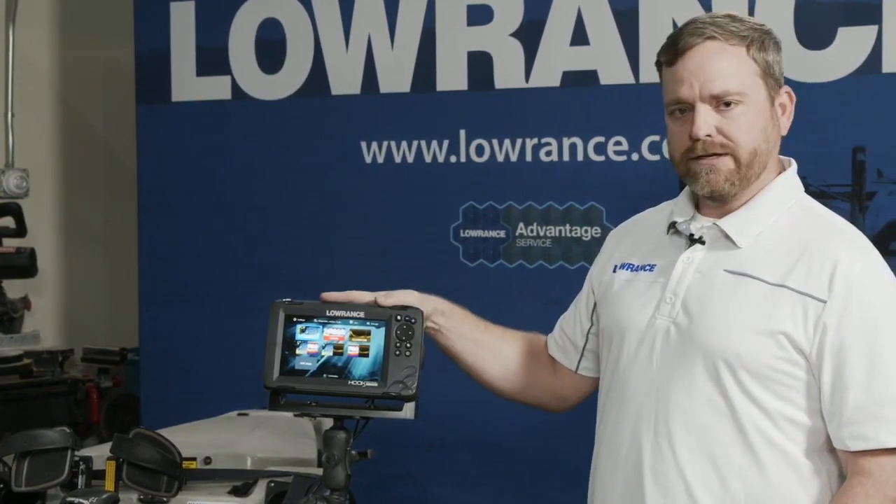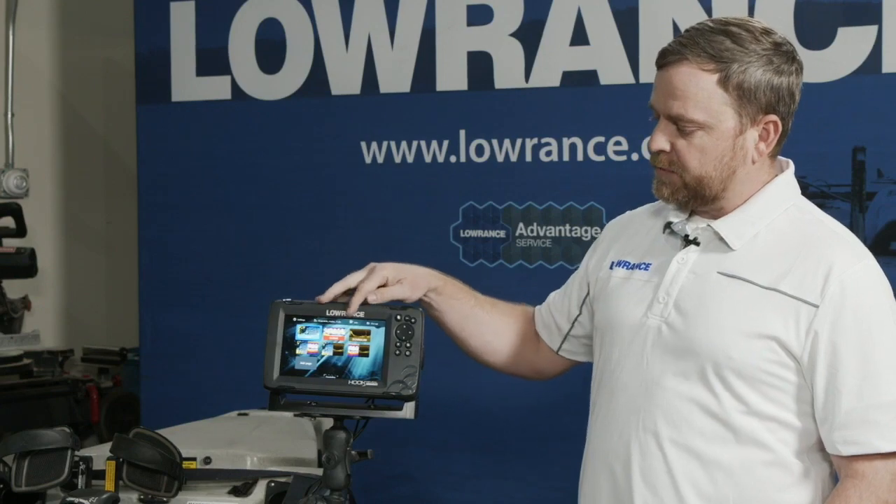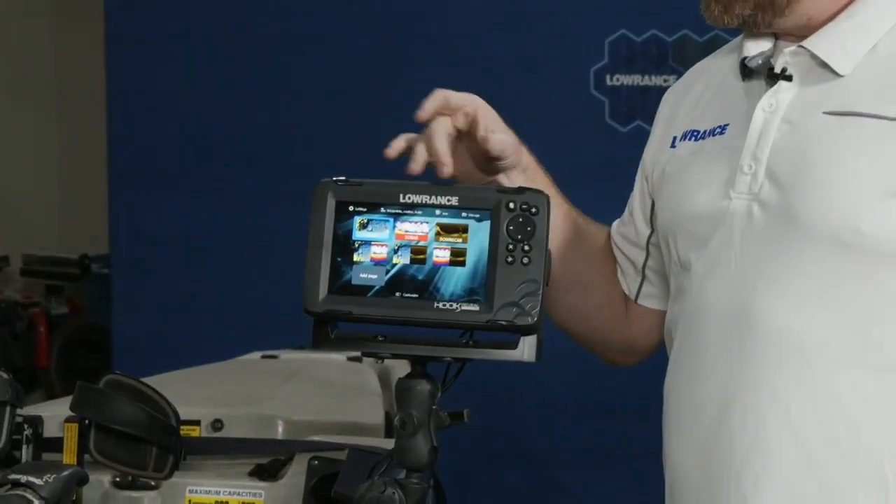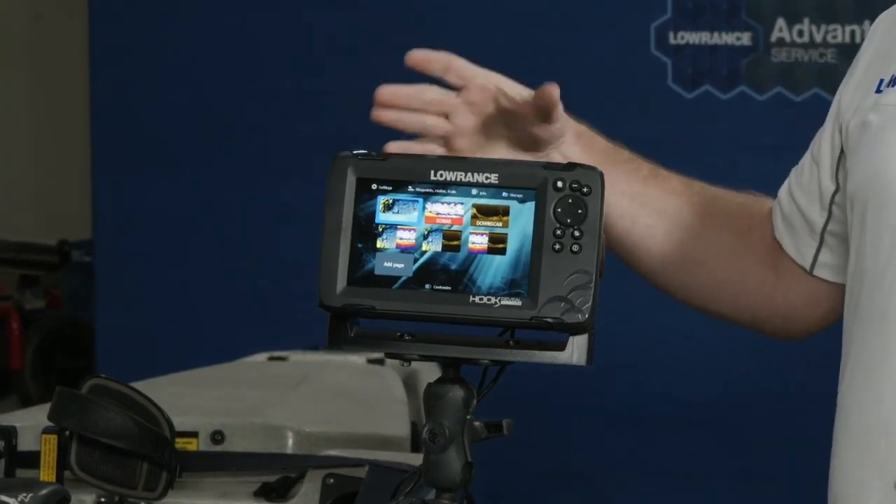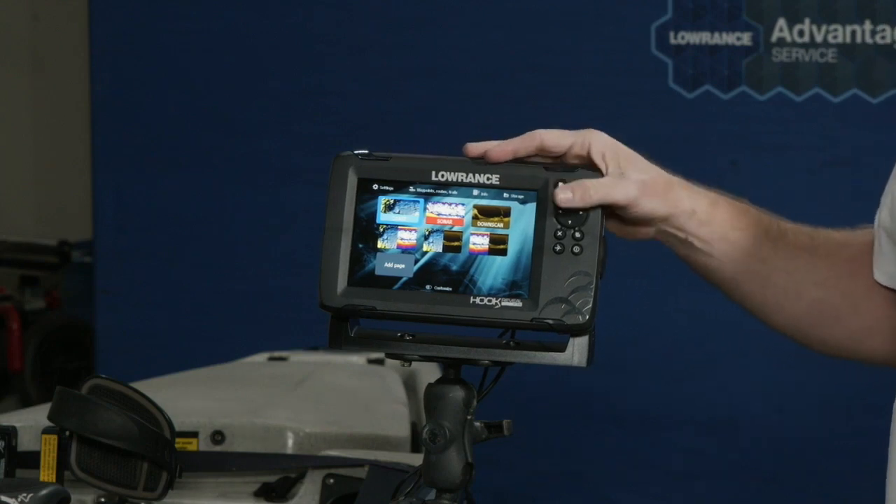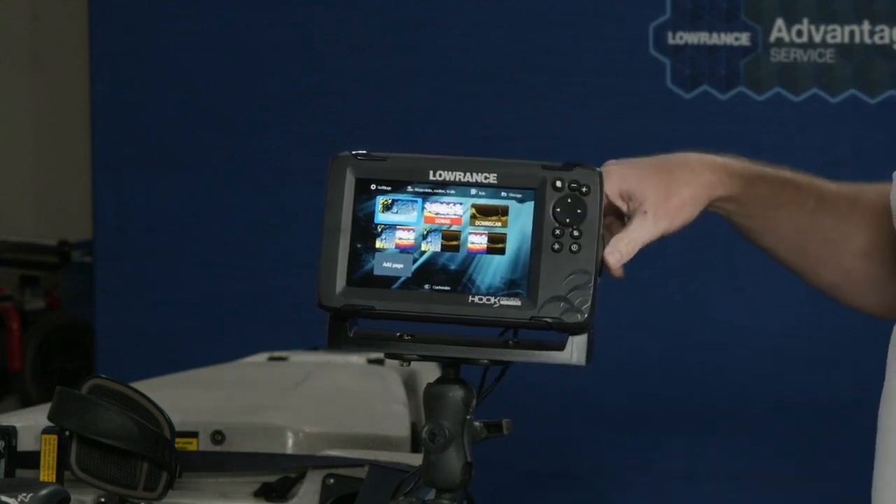When you go to the home screen, what do I see? What do these buttons mean? How do I interact with them? One thing we've done across all of our product lines, but very specifically on this one, is spend a lot of time trying to figure out how to make this the easiest to use keypad product on the market.